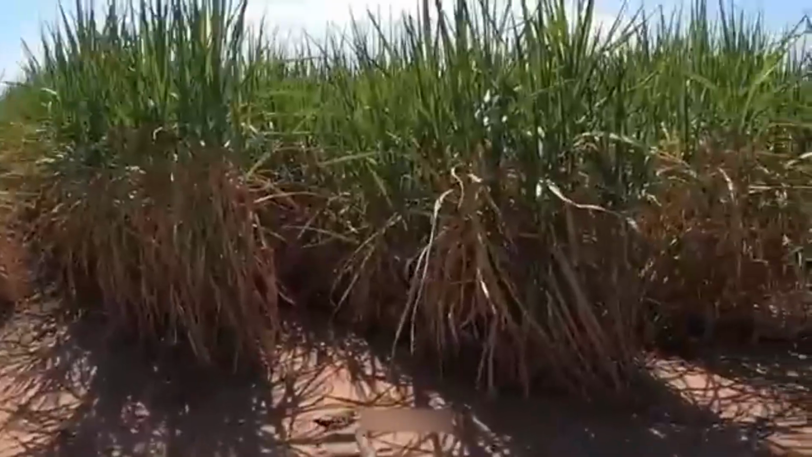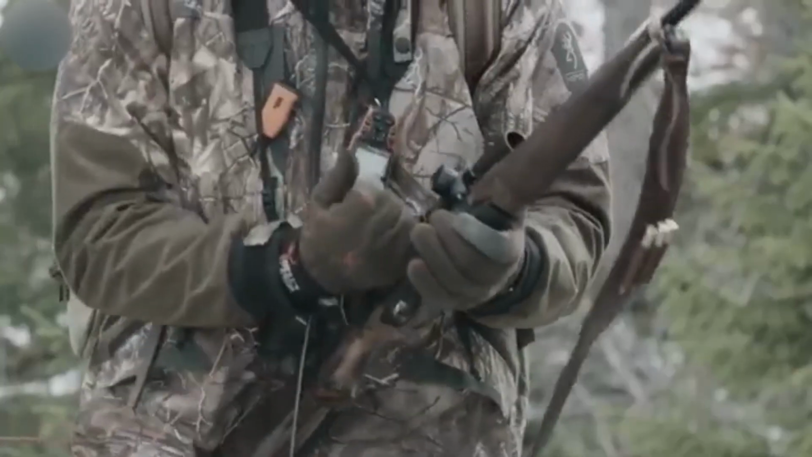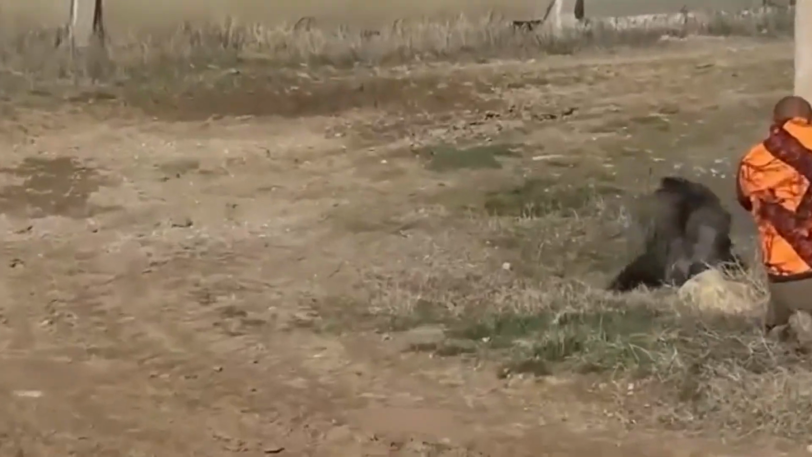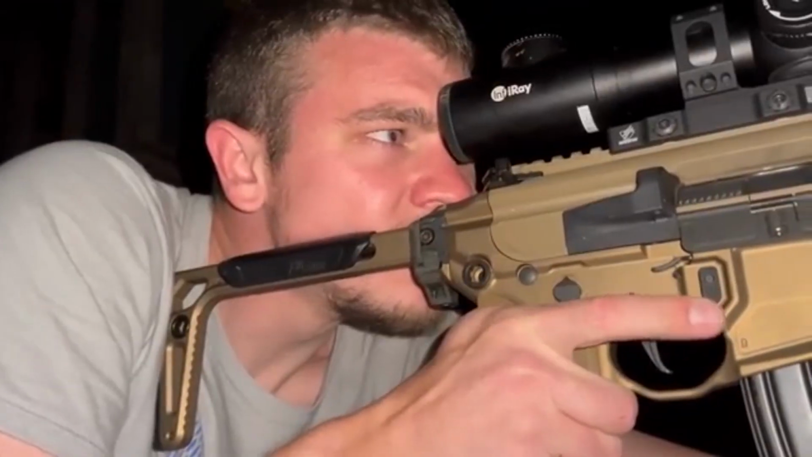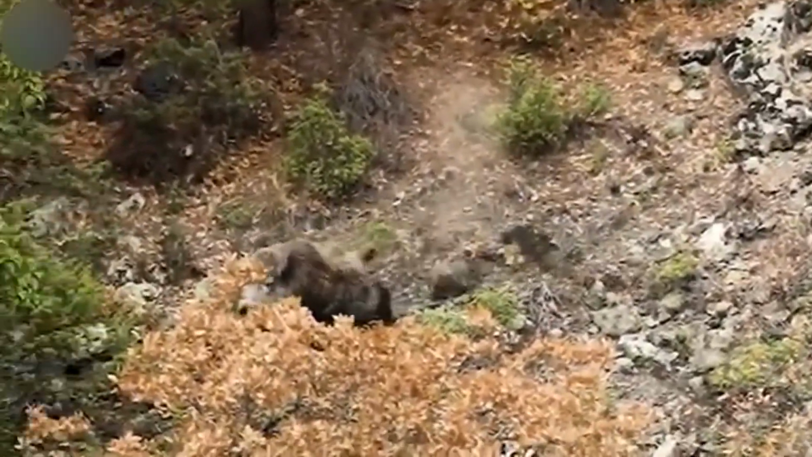Hitting a target at that distance was no easy feat, but years of experience paid off. We dropped a few right away, then adjusted our scopes and pressed on. More went down as they bolted for cover under the trees. Suddenly, another boar broke into view. I held the crosshairs steady, squeezed the trigger, and watched it roll down the hillside. A few others nearby weren't quick enough to get away. Many still vanished into the shadows.